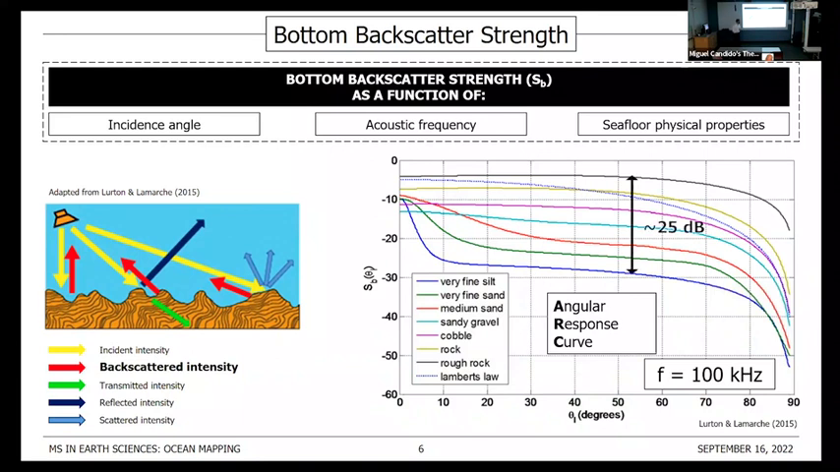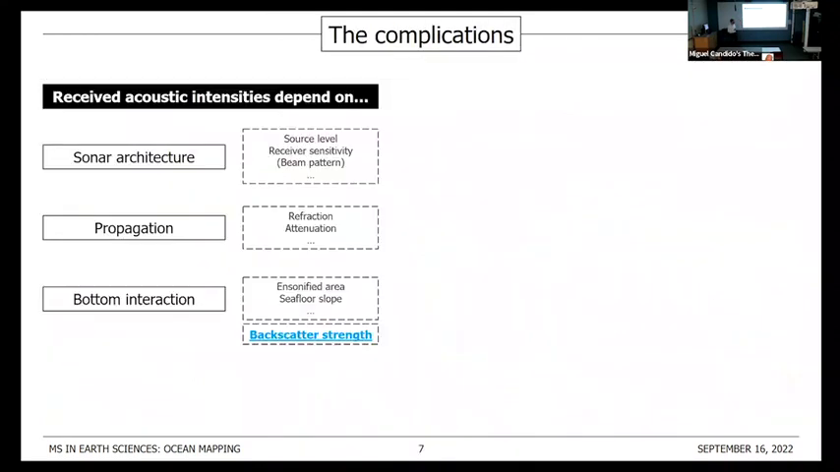But while it's very easy to distinguish, for example, between a rough rock seafloor type and a very fine silt, medium sands and very fine sands are only 2 dB apart on average. And for us to be able to distinguish that, our backscatter resolution must at least be that good.